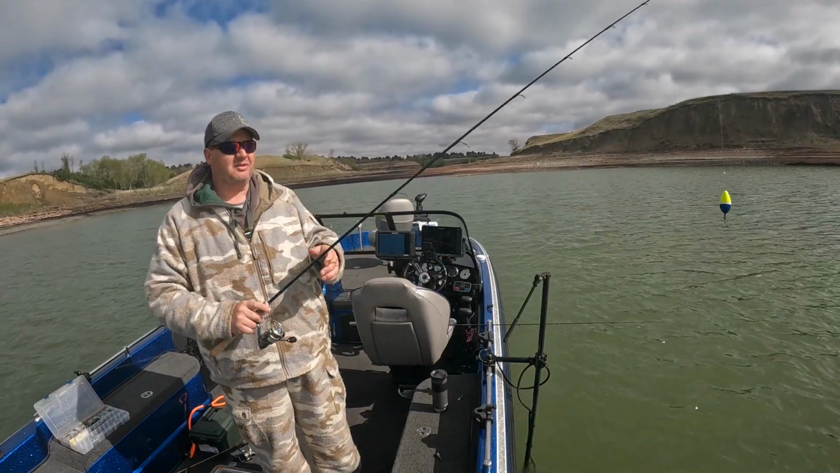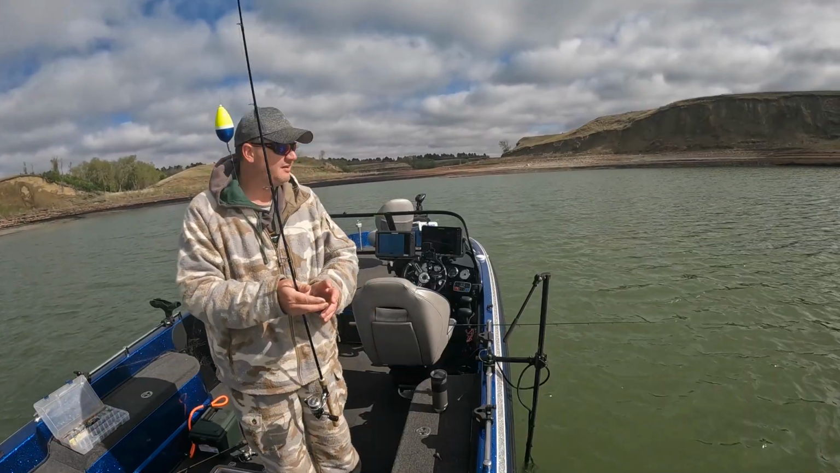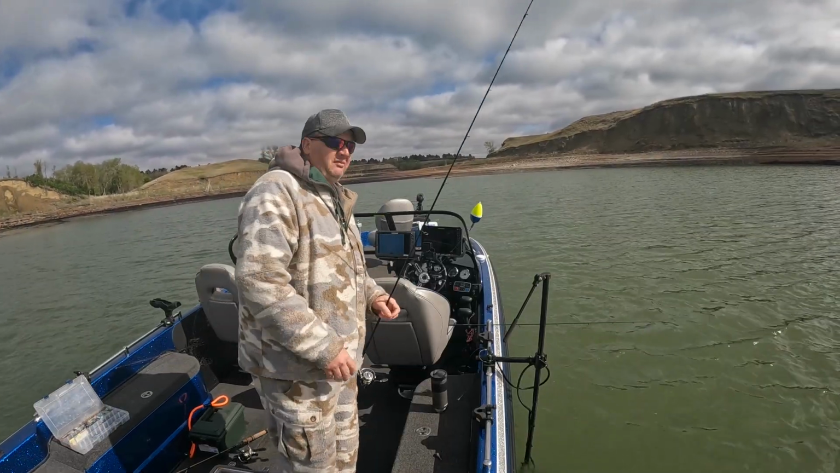Maybe when the sun comes out and starts warming things up a bit, they'll start turning on a little more, start seeing more fish at least, but we'll see.